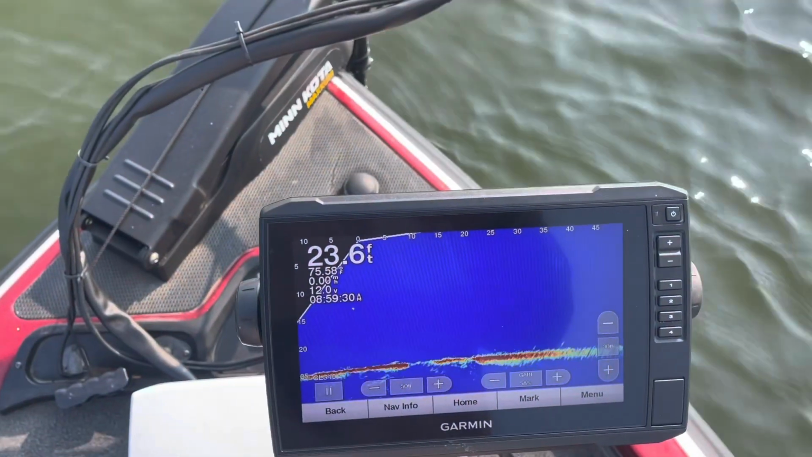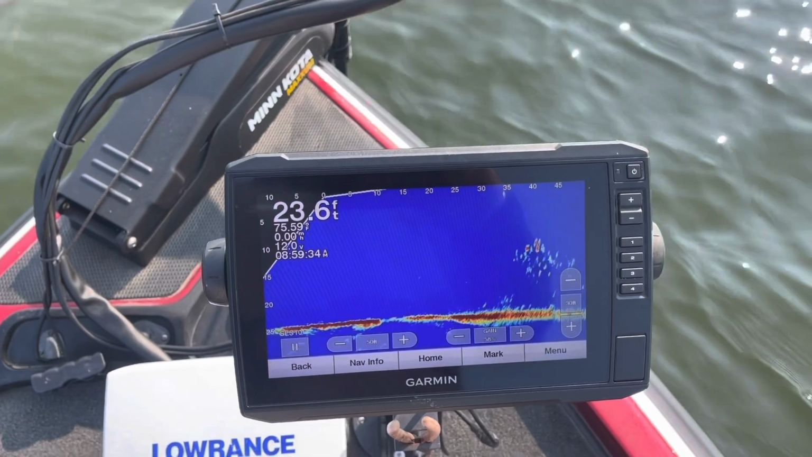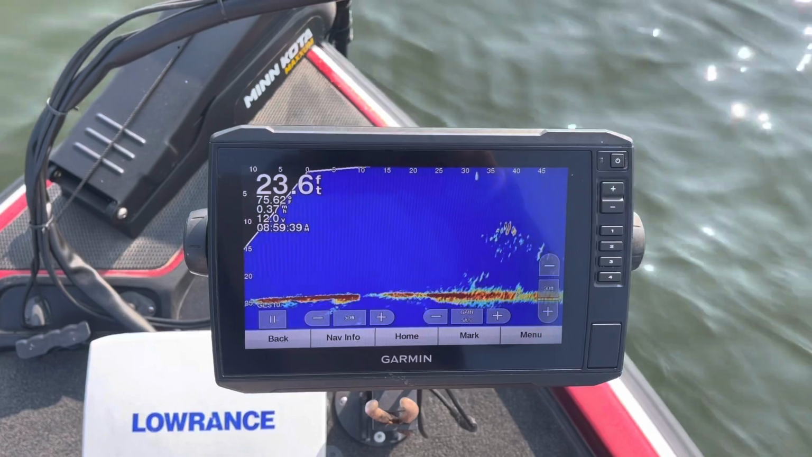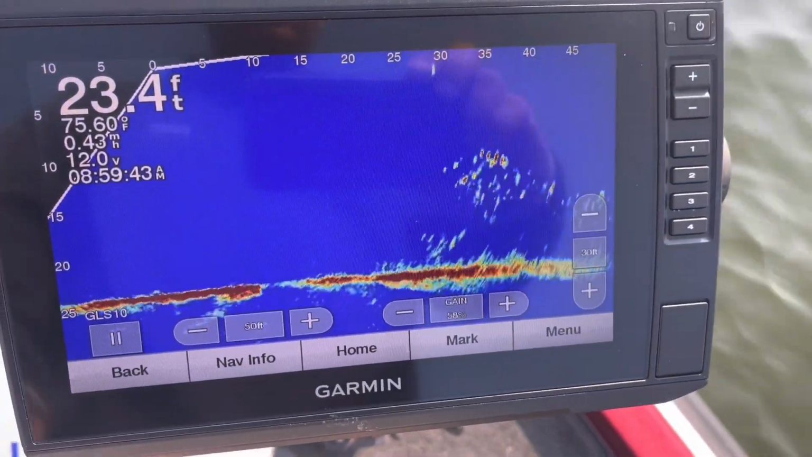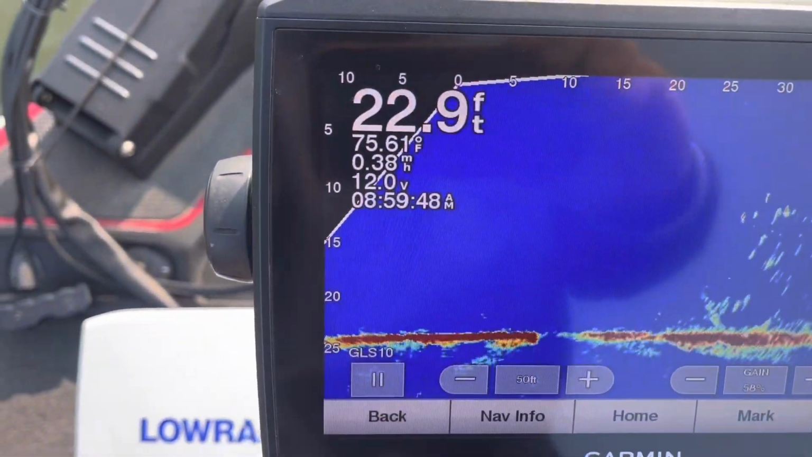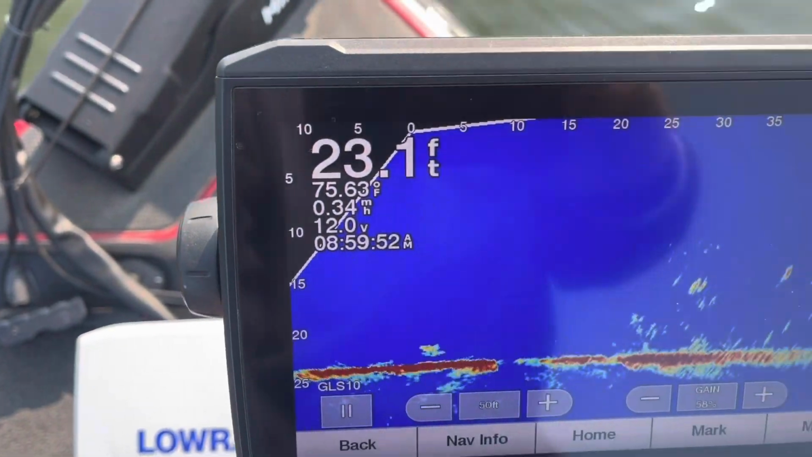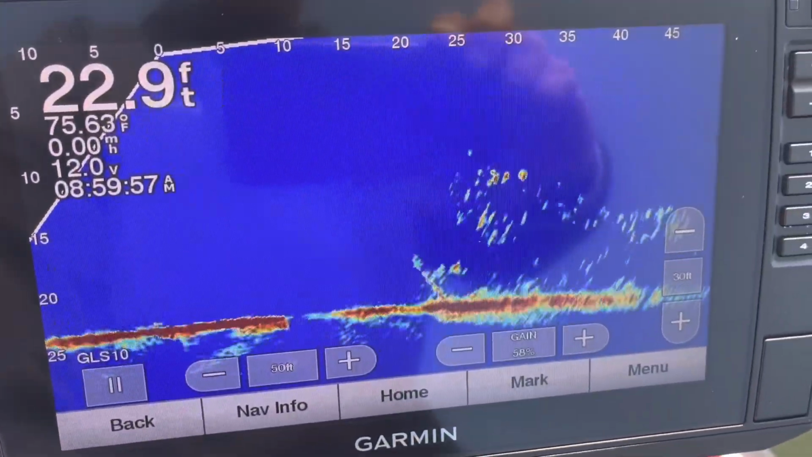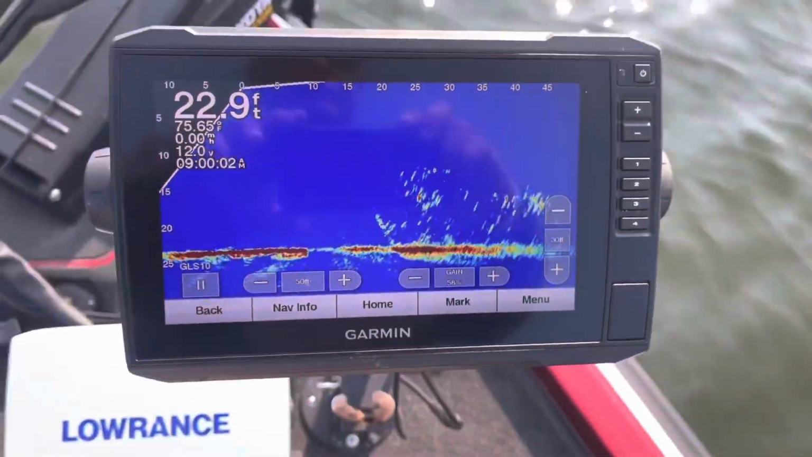All right, so I pulled up to a brush pile. Look at it right there. I've caught one already that was a good fish, almost a pound. Wish I got it on tape, but it's okay. And there's a couple fish. You can see a couple fish out in 23. Temperature gauge has not quite got warm yet, right at 9. So I'm a little late. But you can see some fish there, so let's try it again, man.